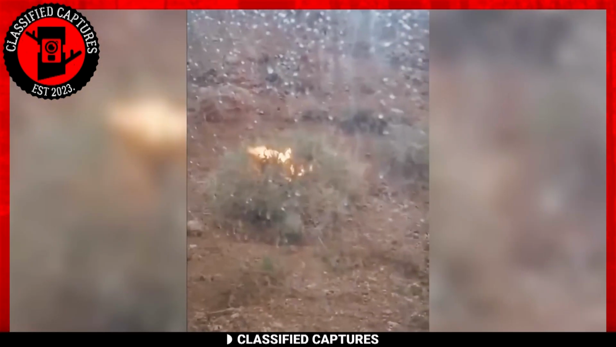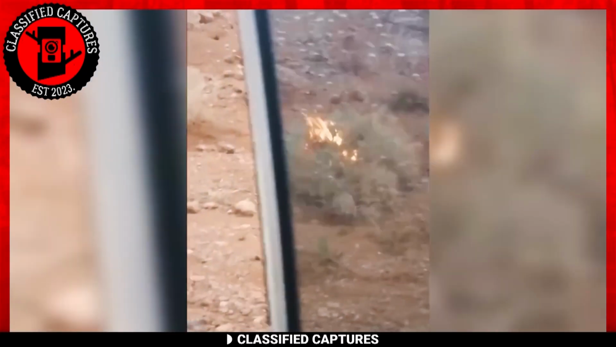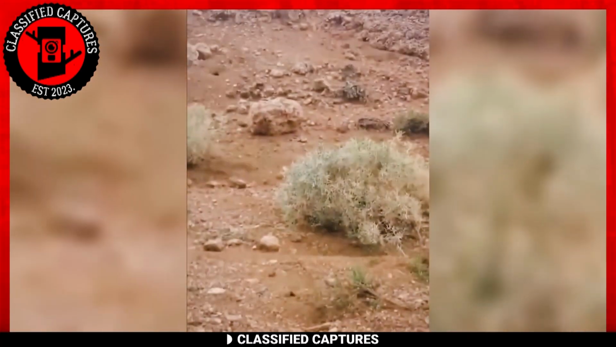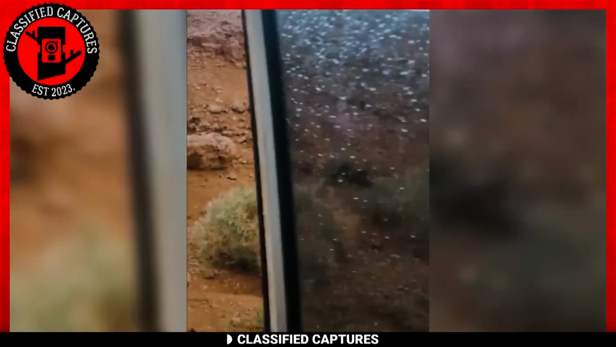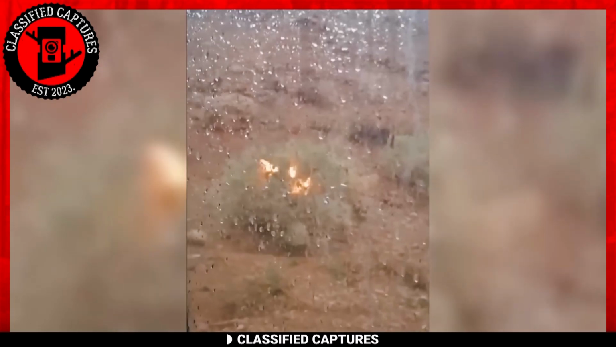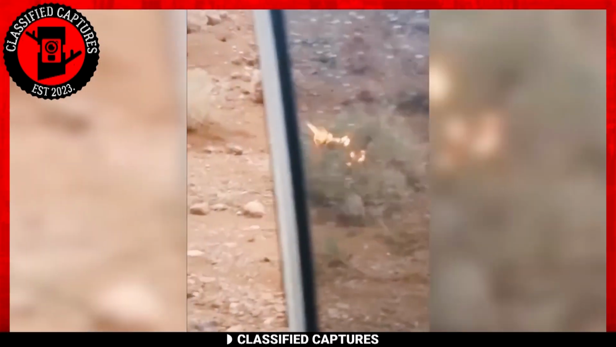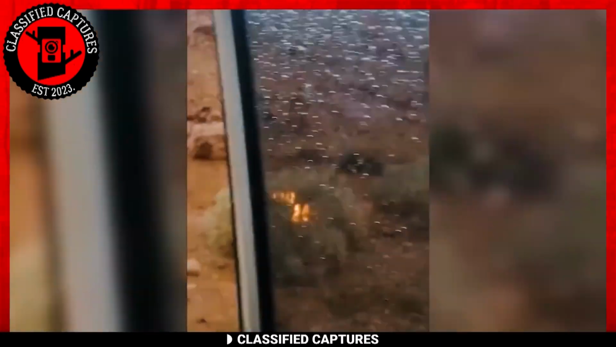As the days roll on, it seems the line between reality and mystery becomes ever more elusive. Let's delve into this rather perplexing situation captured by a vigilant driver. As he cruises down the road, his attention is drawn to something utterly bizarre, a burning bush. Naturally, he decides to halt and investigate, but here's where things get curious.